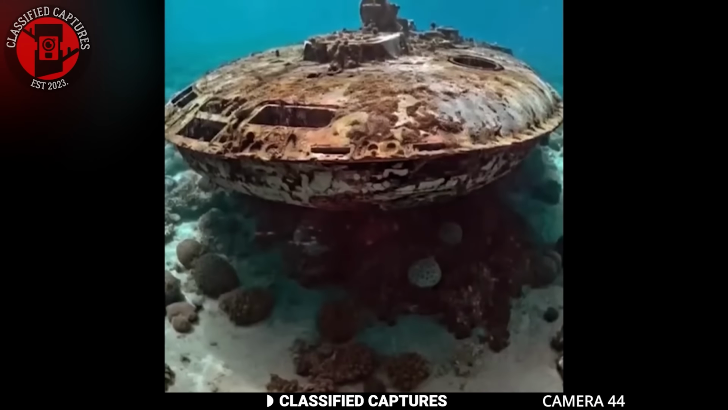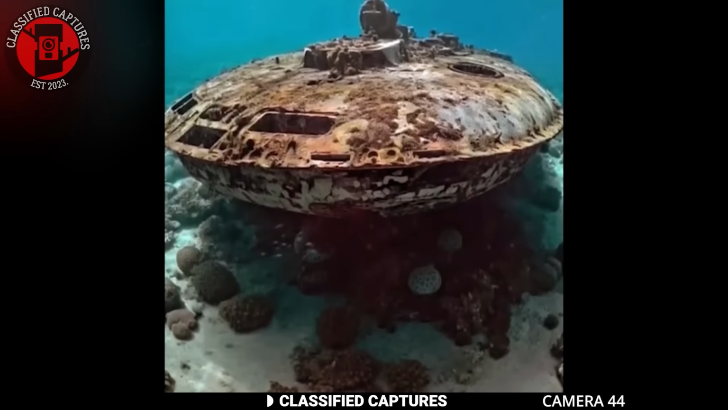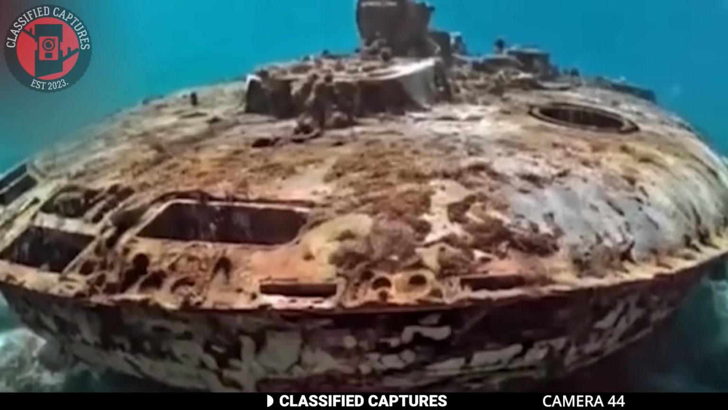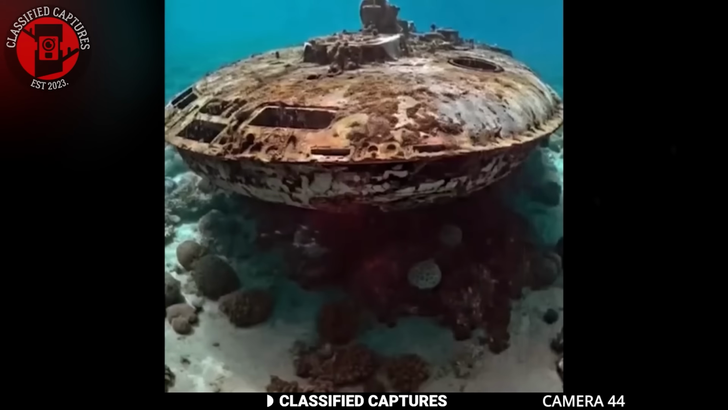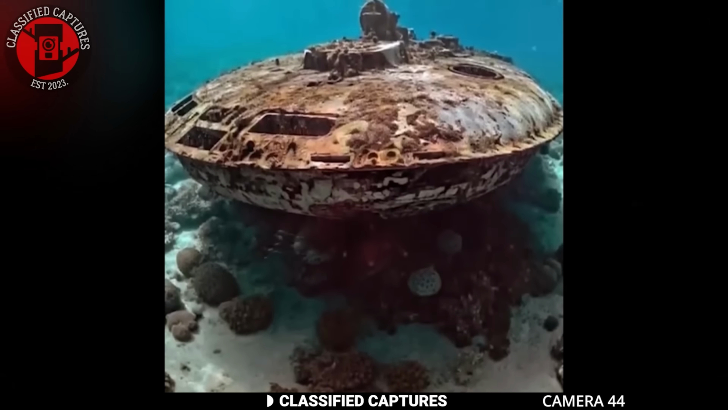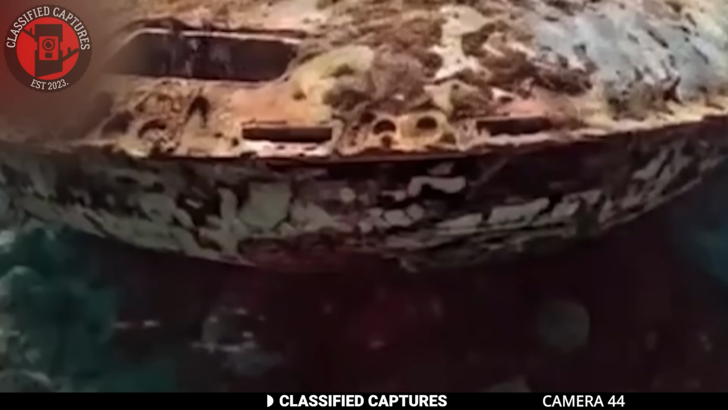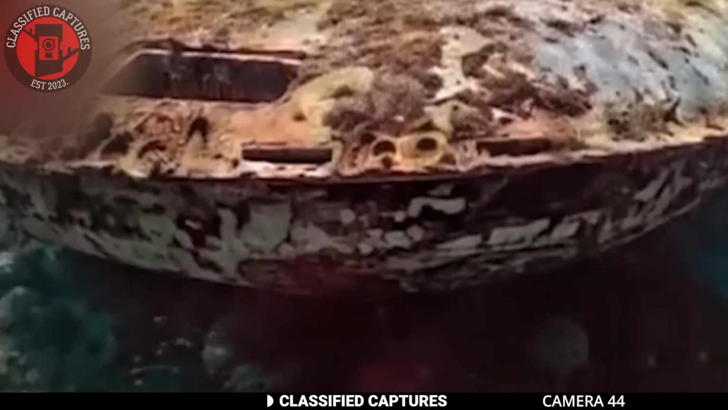Still on UFOs discovered in the ocean, take a look at this one. This discovery was made by a team of explorers exploring the ocean depths. Now, when you look at it, it looks like a rusty saucer that's been left in the ocean for years, if not millennia. Upon closer inspection, the explorers noticed that it had intricate designs etched all over its surface.